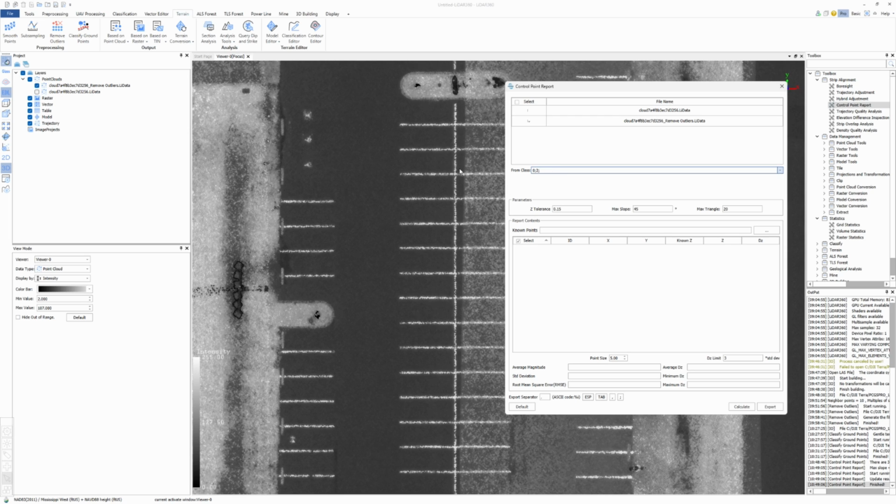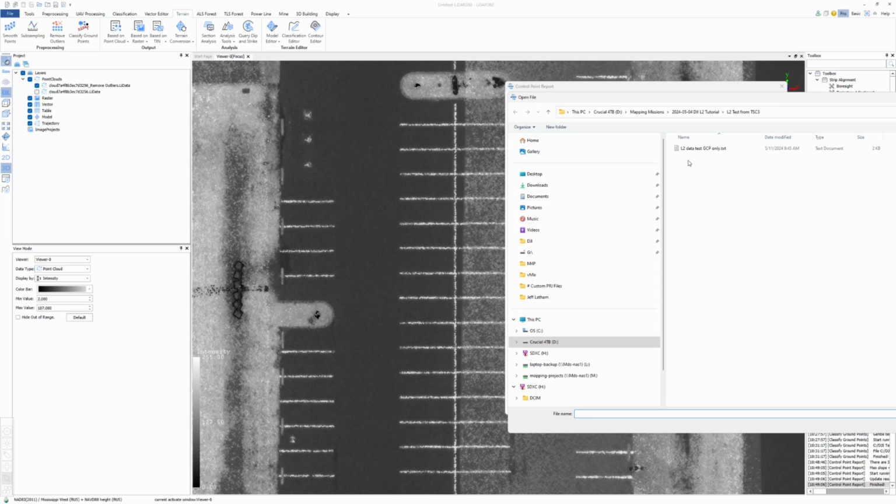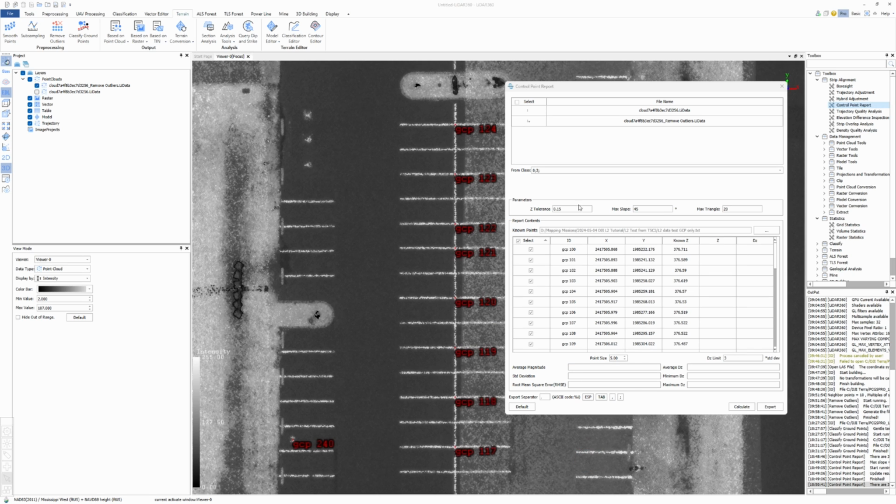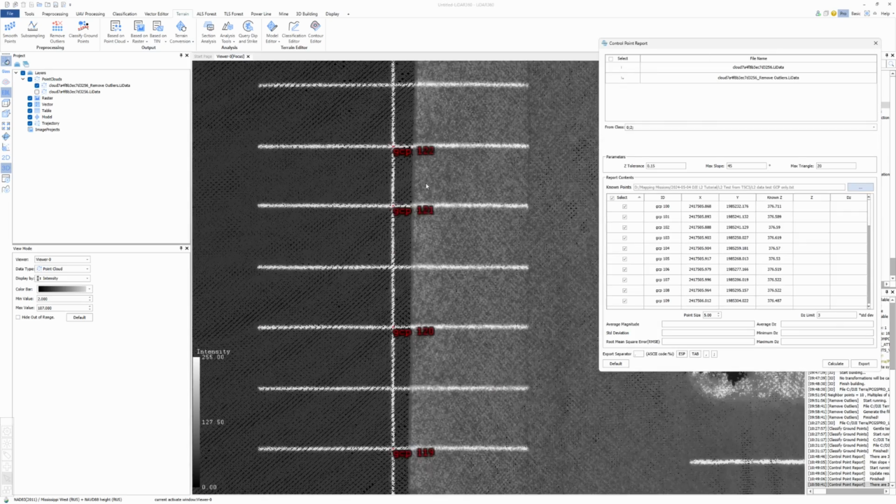We already looked at it in Global Mapper, but if you were looking at it in LiDAR 360, for horizontal, I want to leave all of them in. So let's go back, find this one point right here. Again, Y, X, and Z. Hit apply. Now I have to leave this box open or the points will go out.